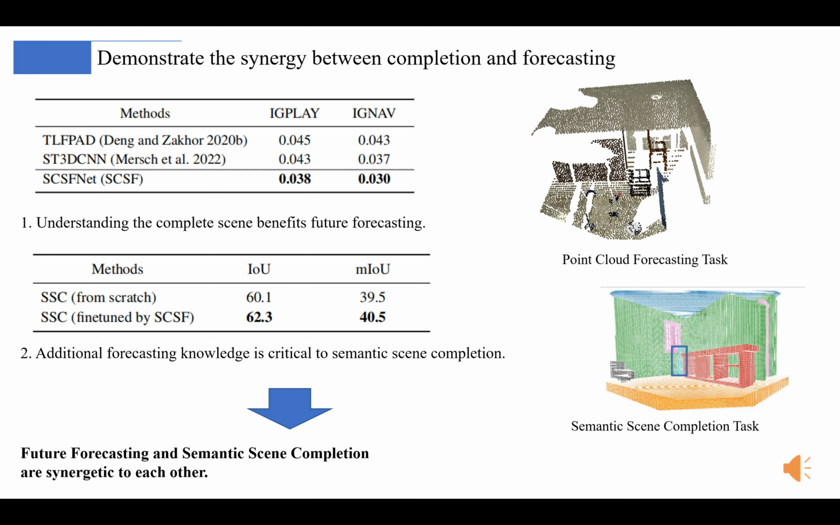We aim to demonstrate the synergy between completion and forecasting. We evaluate SCSFnet in the traditional point cloud forecasting task to prove that understanding the complete scene benefits future forecasting. Then we evaluate SCSFnet in the semantic scene completion task to demonstrate the critical role of additional forecasting knowledge in completion. We establish the synergy between completion and forecasting by proving both directions successfully.